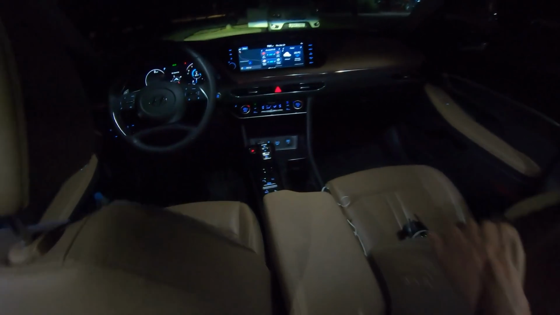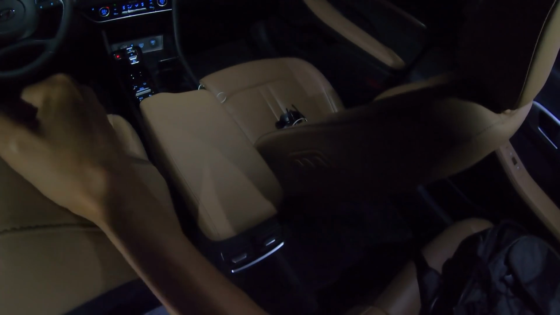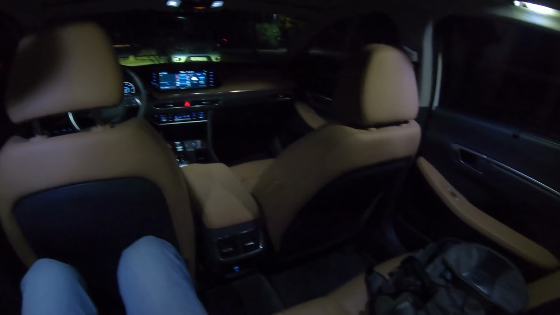So let me just turn off this signal and turn on the... which one is it? Trying to look for the lights. Nope. Yeah, that one. Okay, so we have the camel two-tone interior.